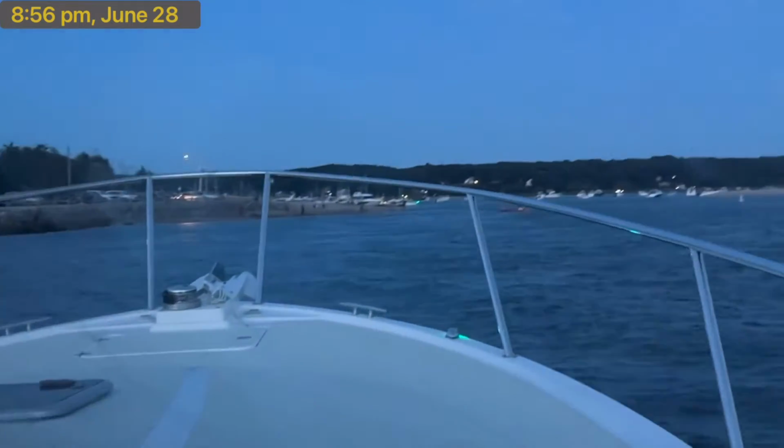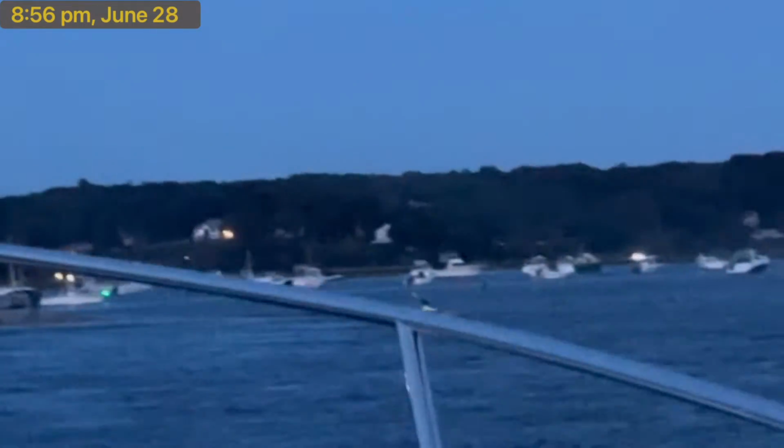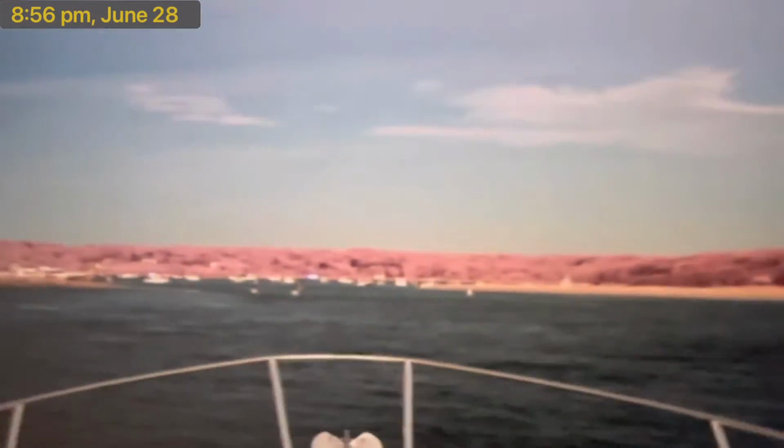Here's something else I just spotted. So over there's some kayakers that are getting pretty hard to see, but on the Sionyx, I'm picking them up pretty well.